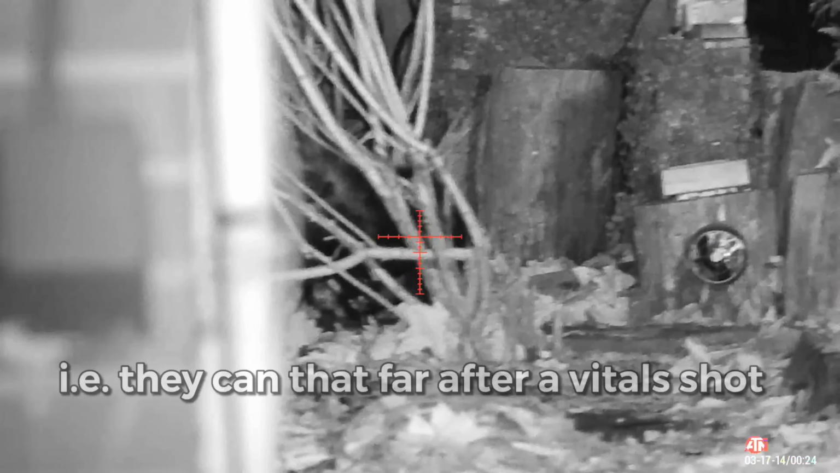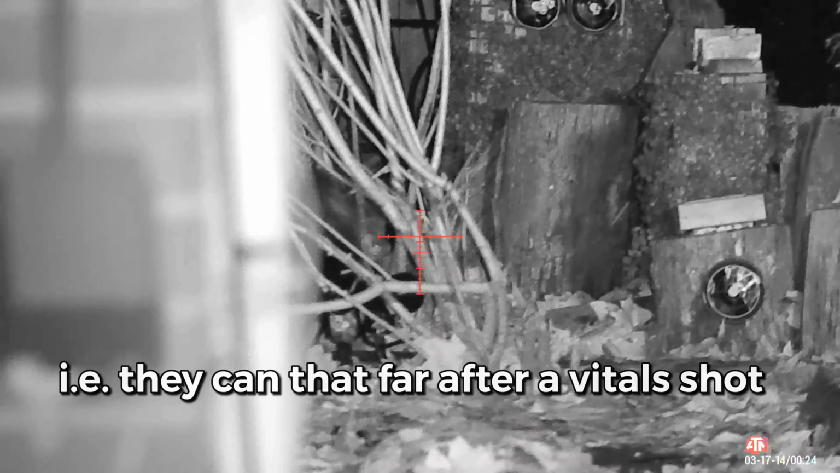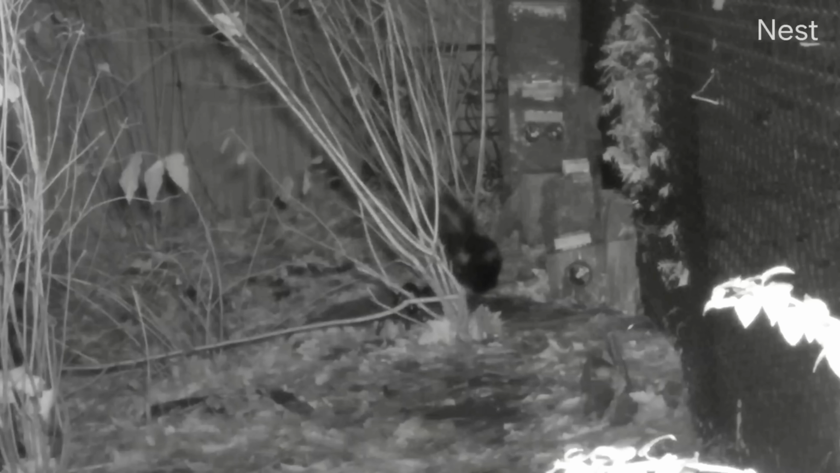Plan on a kill zone of maybe 30 feet. I've had them be far less than that. In this case, this one's about 8. Most of the time, a tiny little amount will leak out right as they die. However, I've had plenty that resulted in 0 spray altogether, and this was one of them.